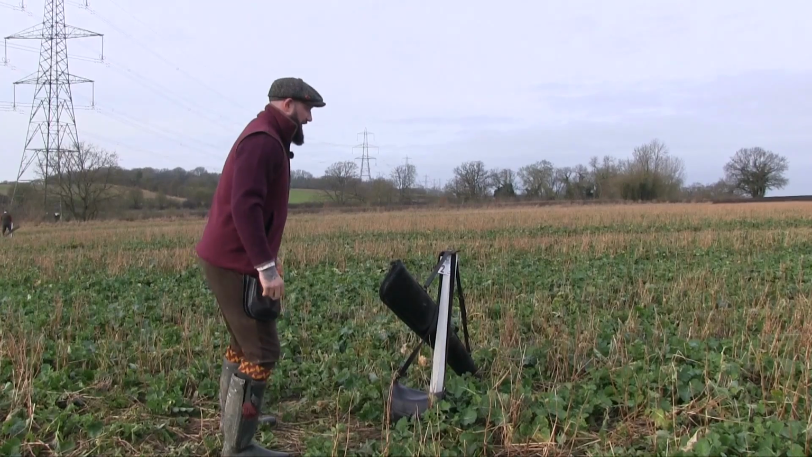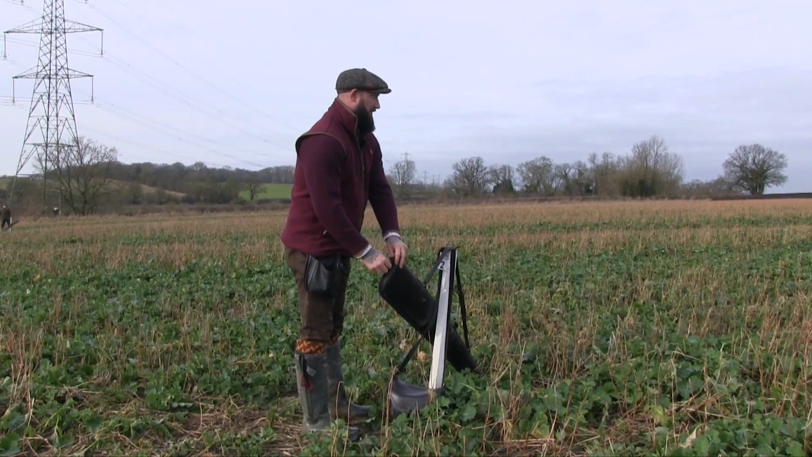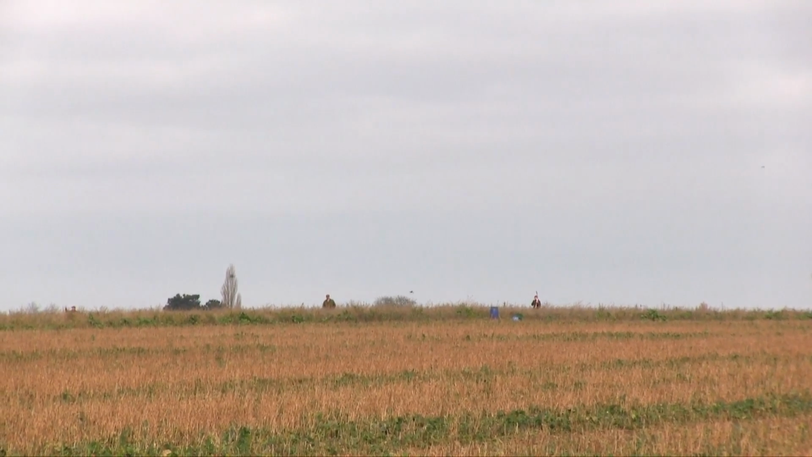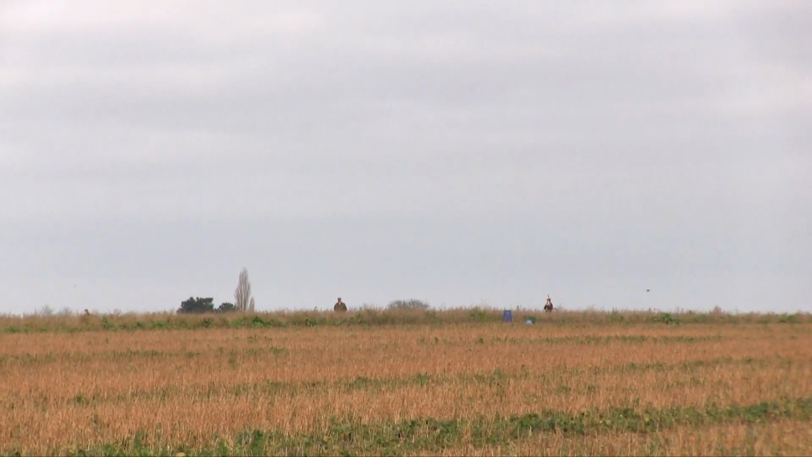This drive's a lovely drive. A lot more partridge in here. There will be the odd pheasant or two, but mainly the bulk of birds and guns will be just over there in the distance. Here they come, let's see them.